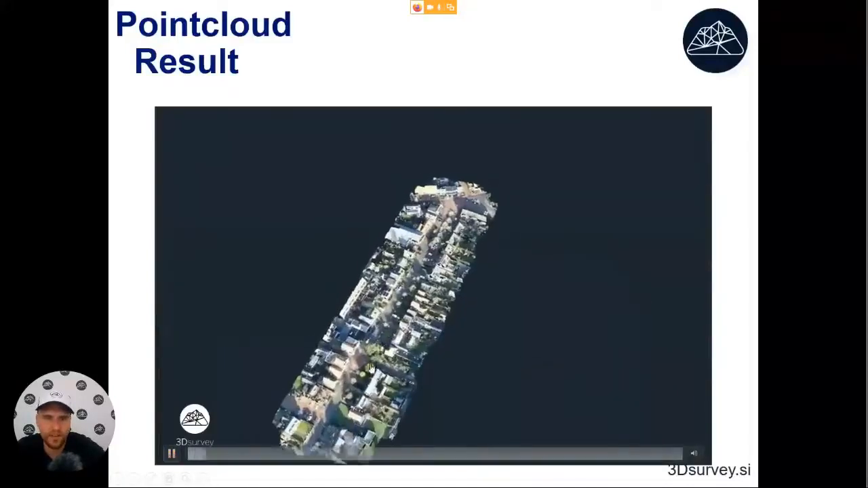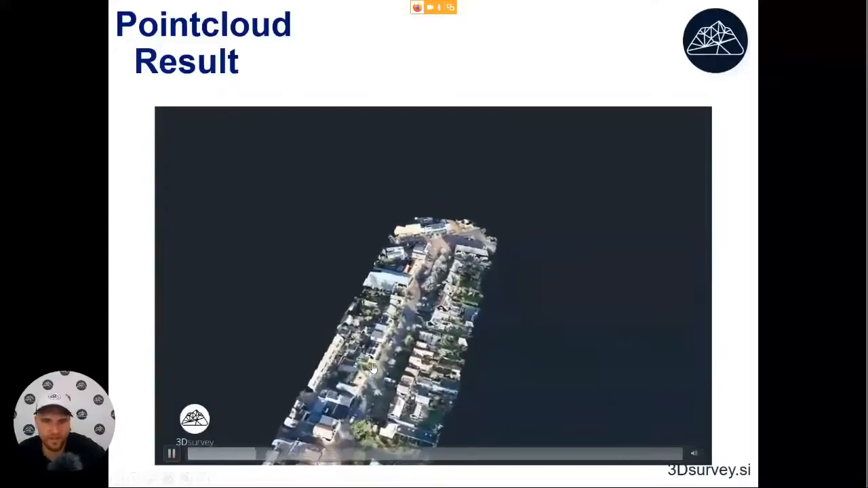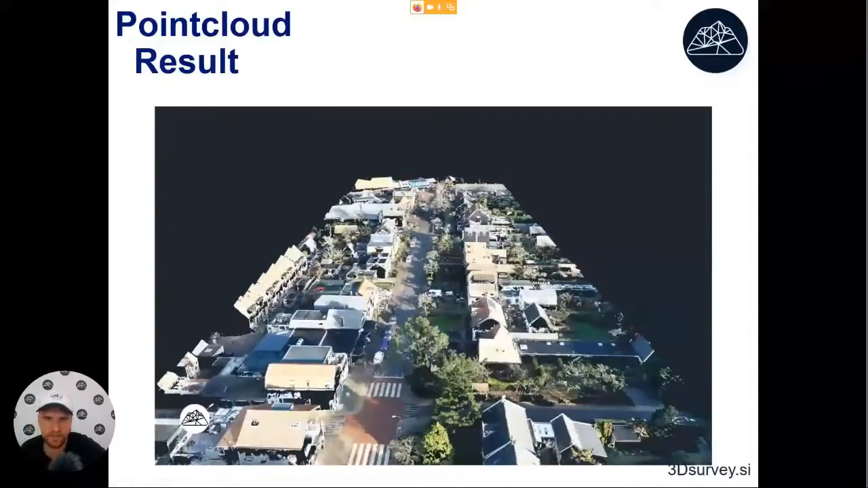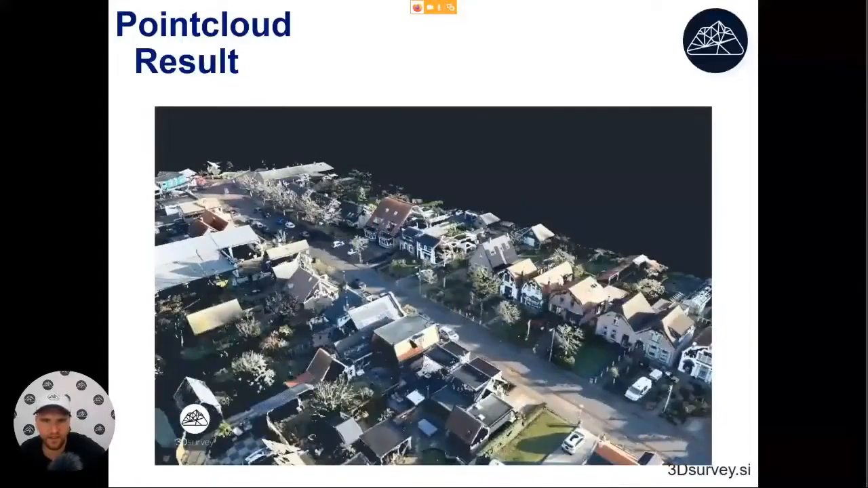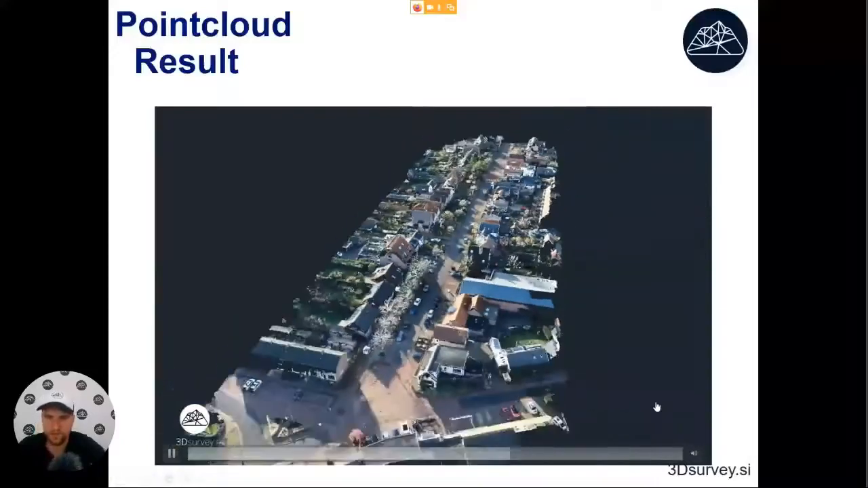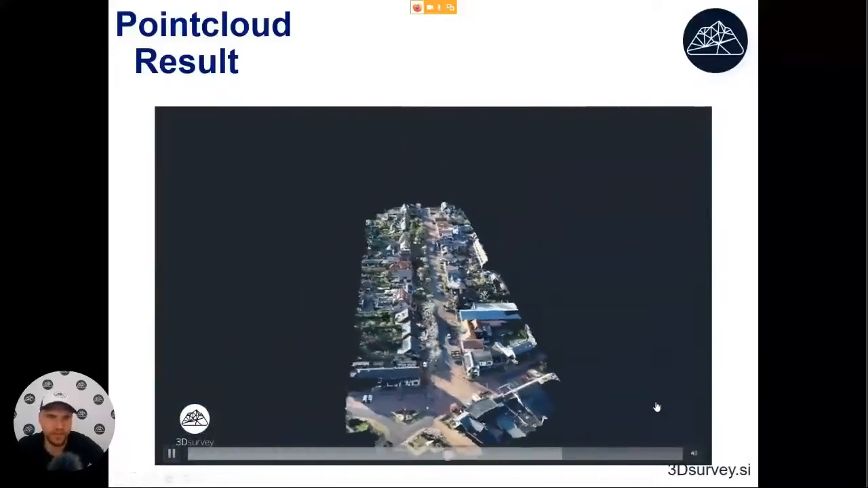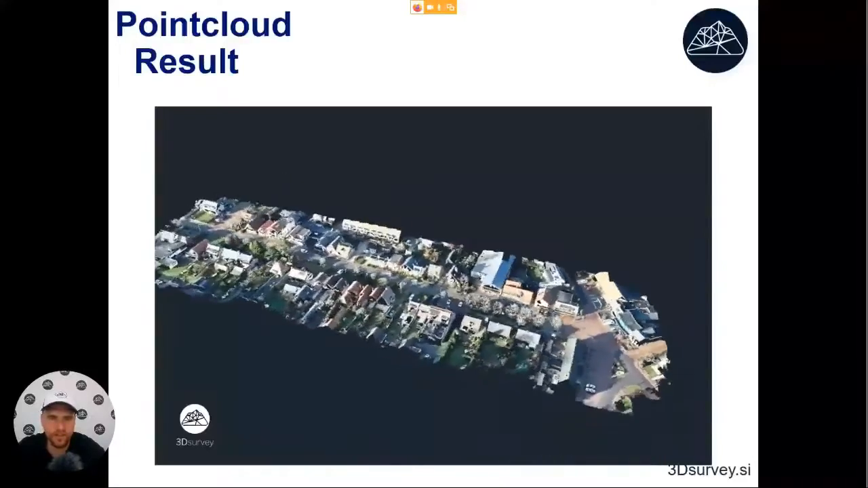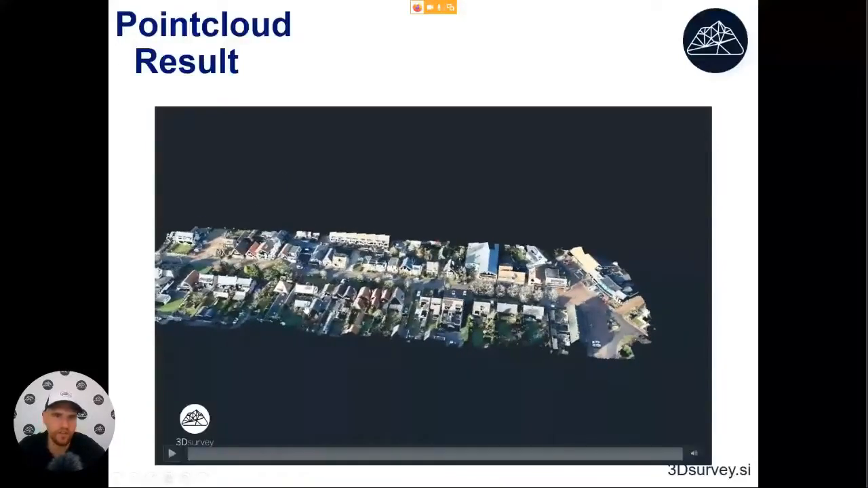And the point cloud here has everything inside, all the trees, all the buildings, all the building boundaries, the fences, and this kind of stuff. So it's pretty interesting what the technology now enables, because with a total station, we would probably need a few days to map this kind of area.